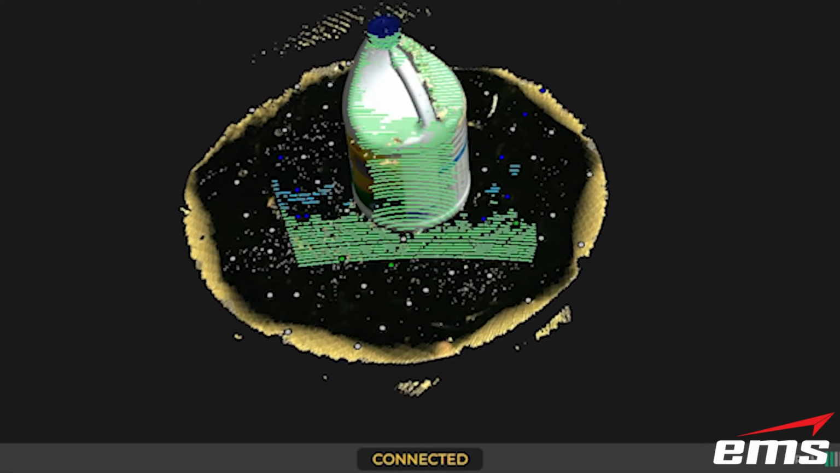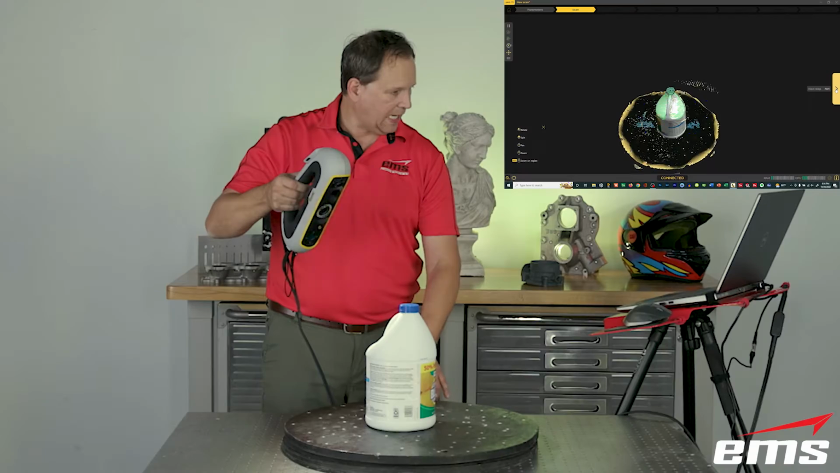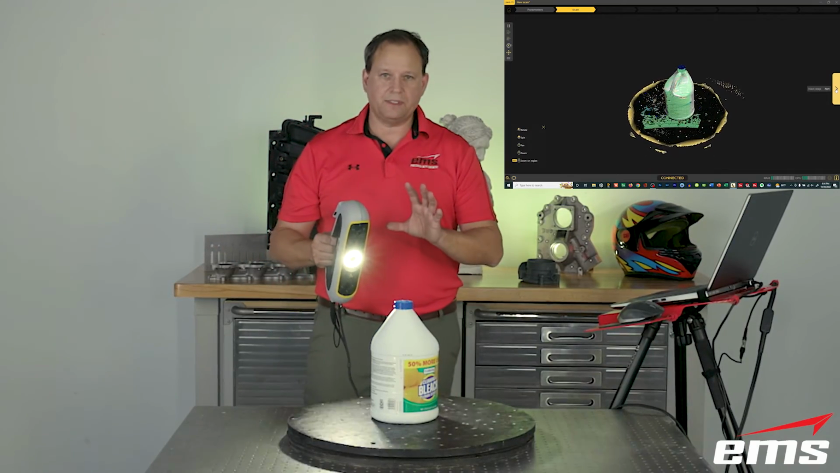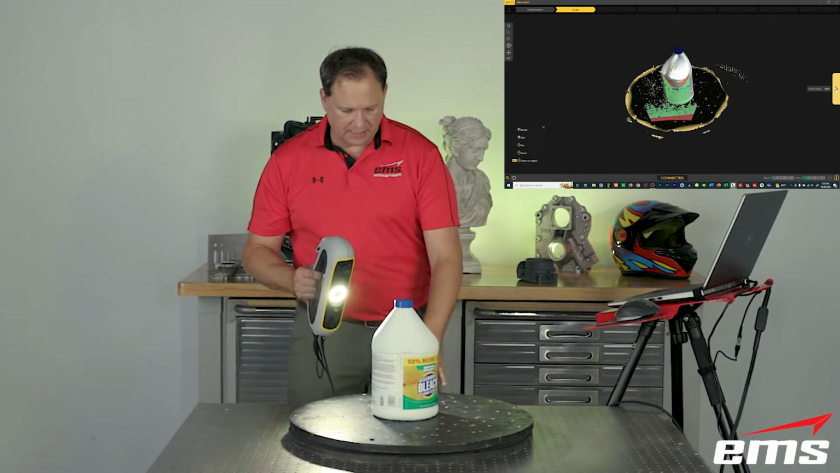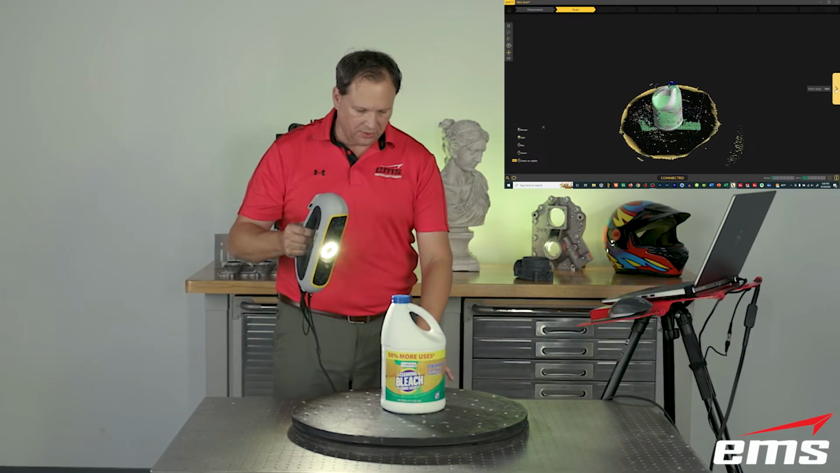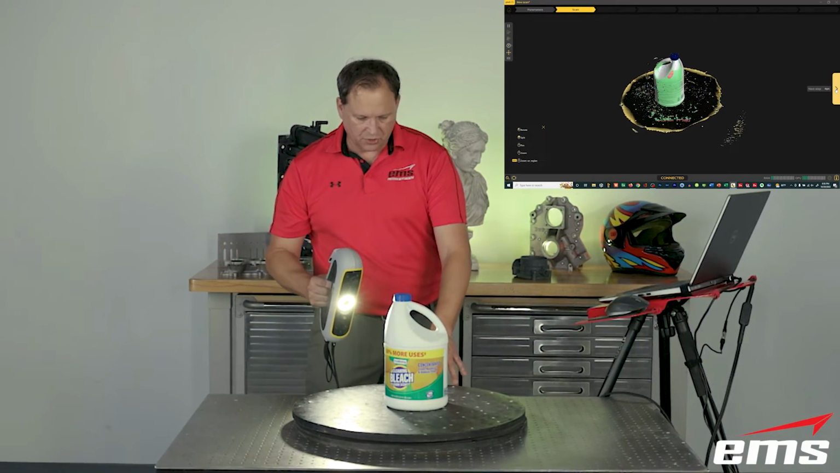And the trick here is just taking your time. People want to go way too fast, especially when you're not using targets. Just go a nice steady pace, because it's trying to lock on with the geometry. And that takes a little bit more work with the software.